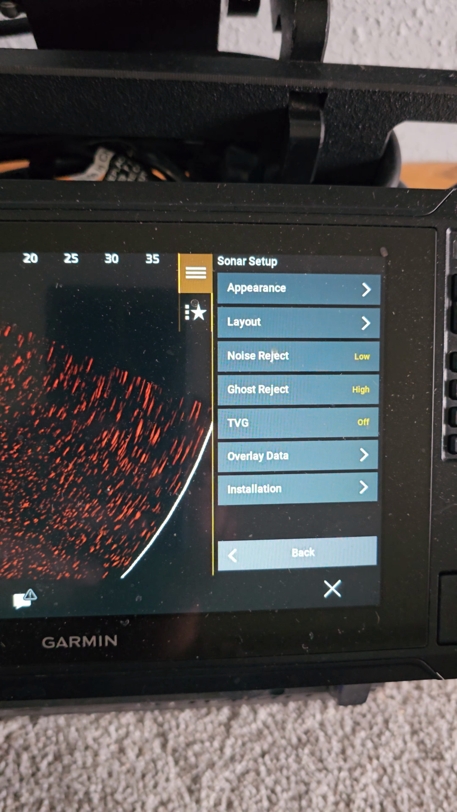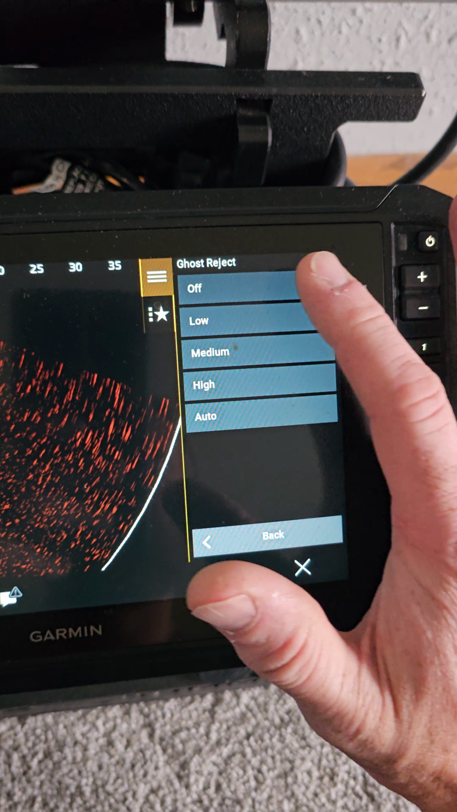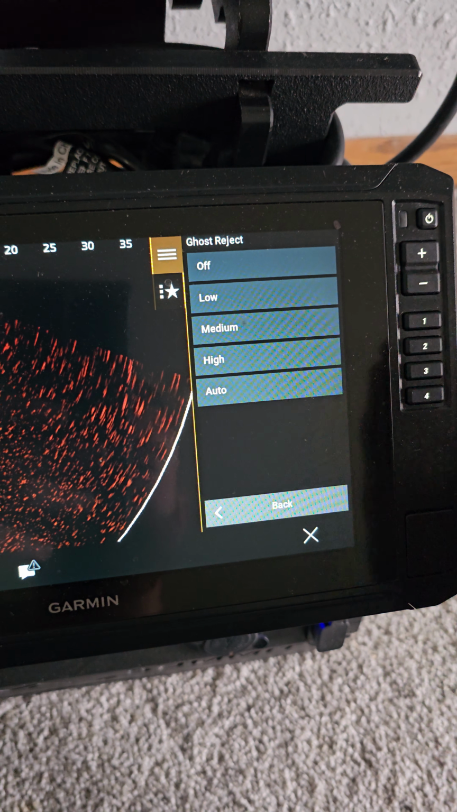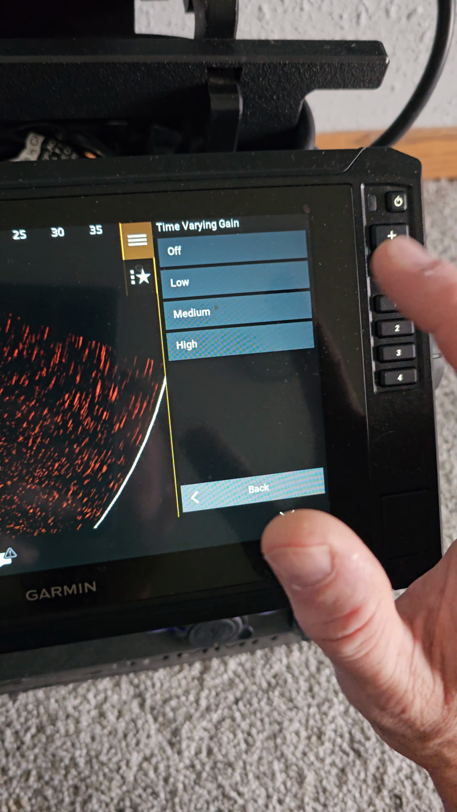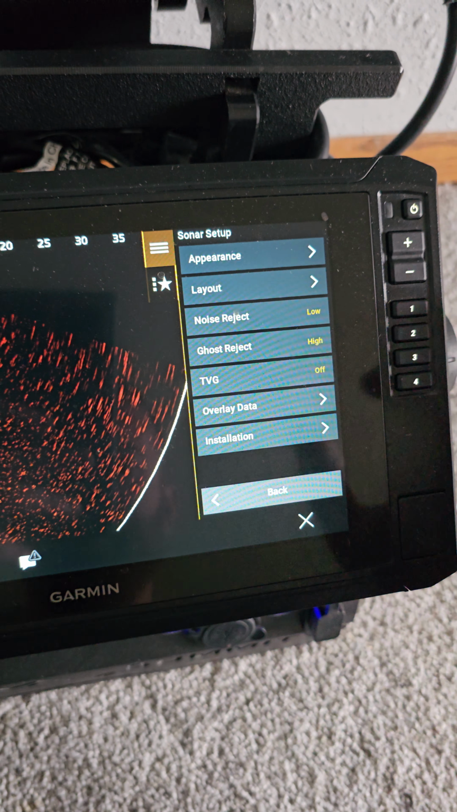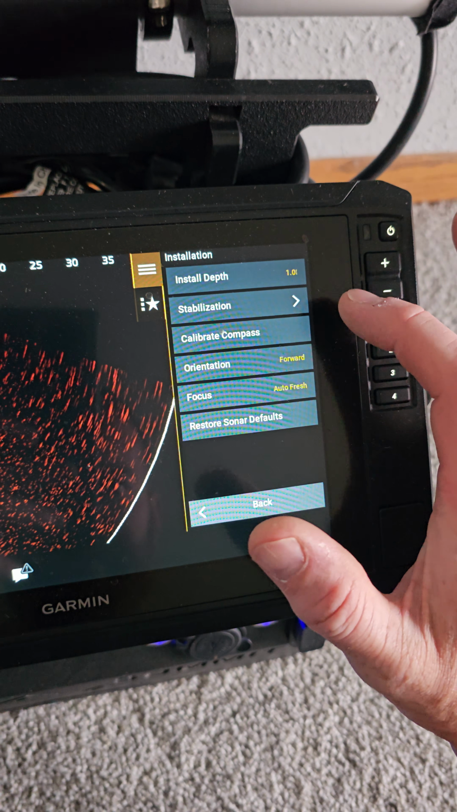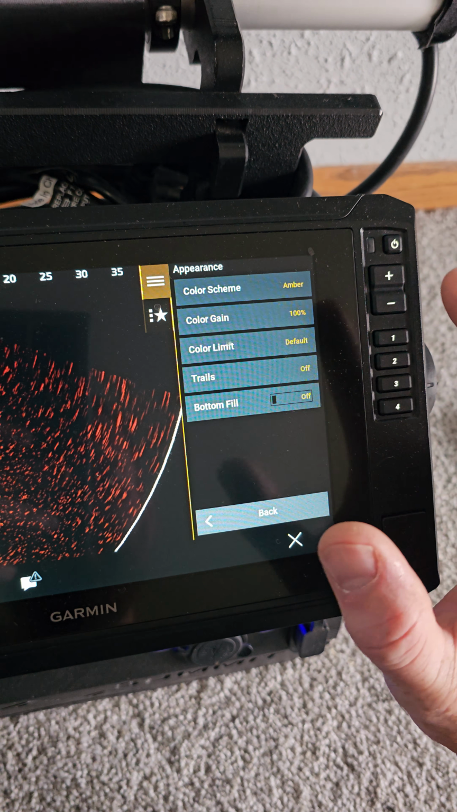Ghost reject on high, again, that's another one. I'll most of the time start the day off, and if I'm getting a lot of stuff, because it changes, I'll run it on high. TVG off. Another time, I'll play with that a little bit. Where is it? Appearance.